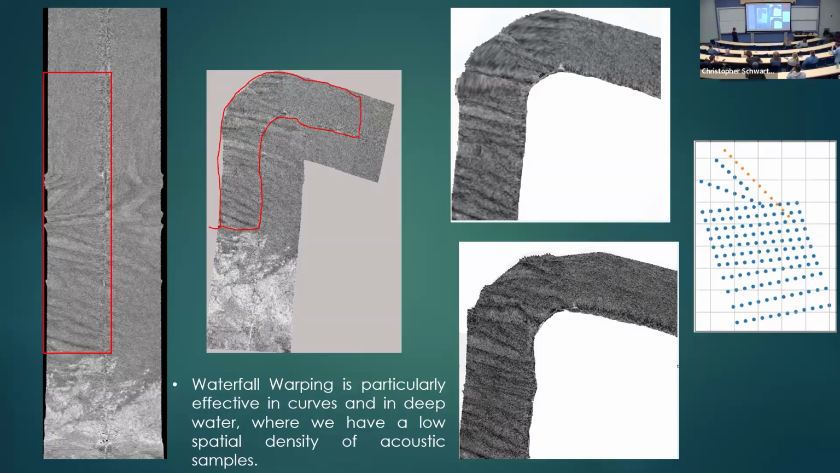And if you smooth the heading, it gets even worse. There's nothing you can do, and so it happens. Mainly in deep water, we always see that. Not even in curves, but when you have a low density of acoustic samples, you have problems with the mosaic. So we try something different.